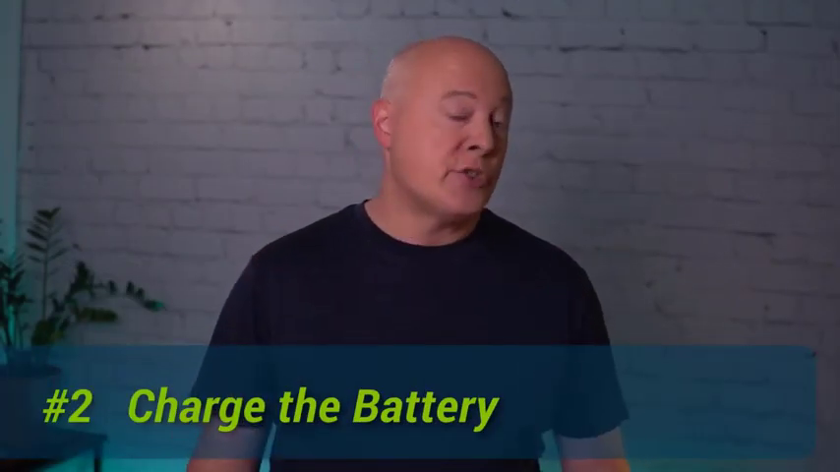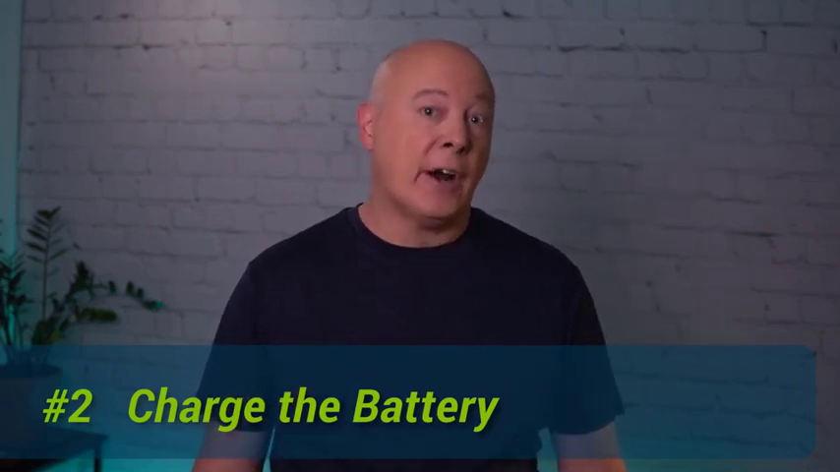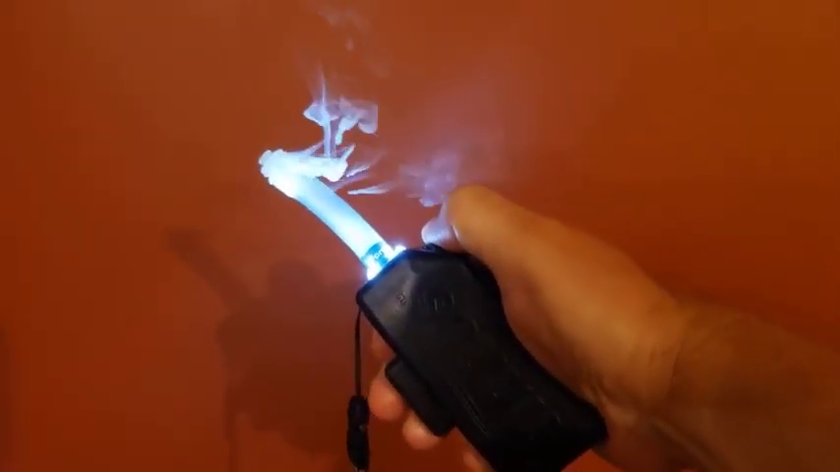Tip number 2 is always charge the battery between calls. Take it from me, there's nothing worse than being at the far end of an attic or crawl space with a great duct leak in front of you and your imager battery is dead or your phone's is too low to operate the light. The plug-in imagers in particular have a pretty short battery life, so get in the habit of keeping your thermal imager and phone batteries well charged. I recommend also having a power bank or juice pack on hand as well, like the Cirrus fog puffer.